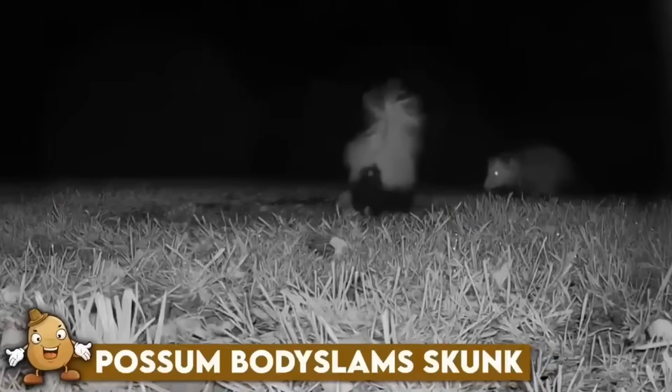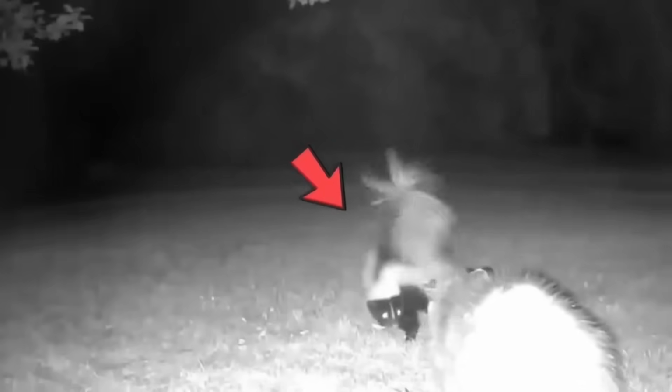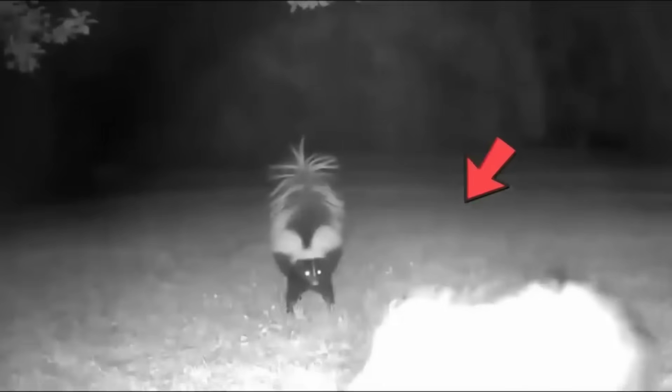Possum body slams skunk. Check out this hilarious video captured by a trail cam. It shows an epic fight between two of the tiniest creatures in the wild, a possum and a skunk. At first, they were a little far from each other, but as the fight got more intense, they started to come nearer and nearer. Finally, the possum decided to end it once and for all by body slamming the skunk. It's definitely one of those moments that you don't want to miss in the history of wildlife.